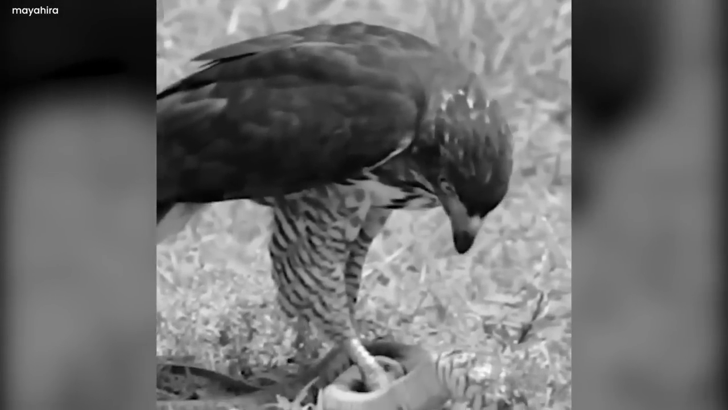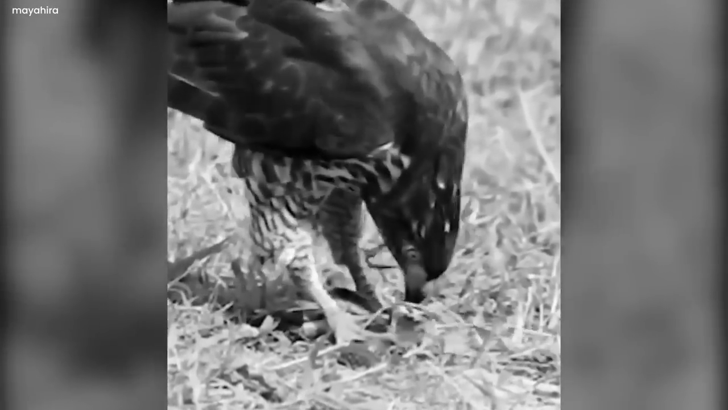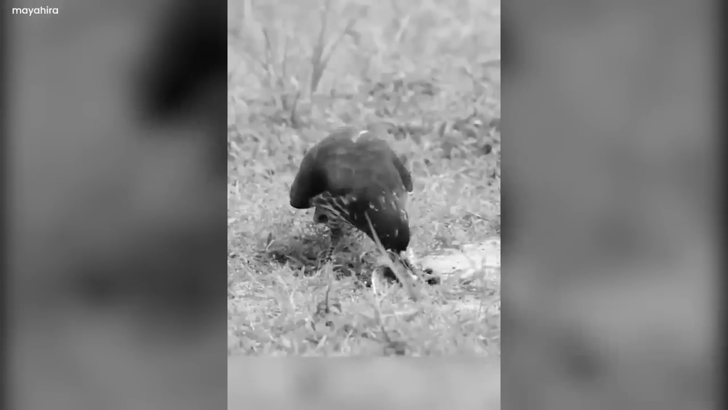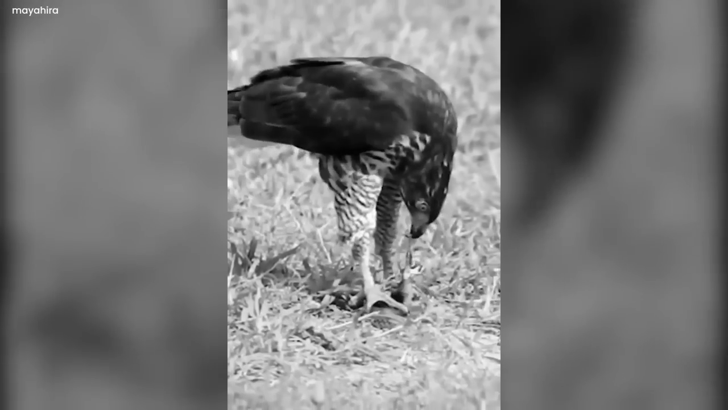the snake's wriggling body. This video might be triggering for you guys, as the eagle ripped apart the snake's abdomen, exposing its intestines and eating them right away. The eagle did not stop there. It kept butchering the snake nibble by nibble, and in the end, severed its already torn body.